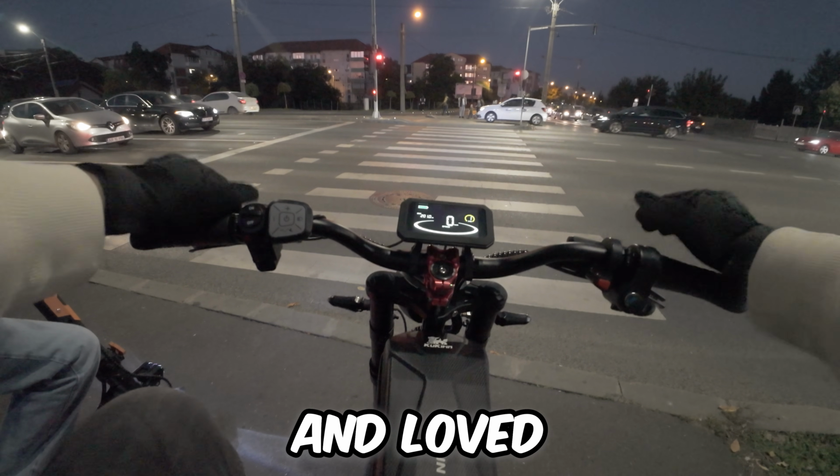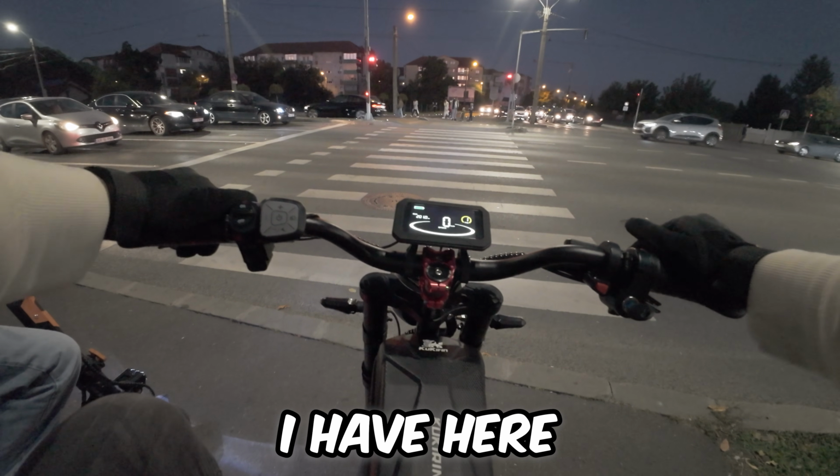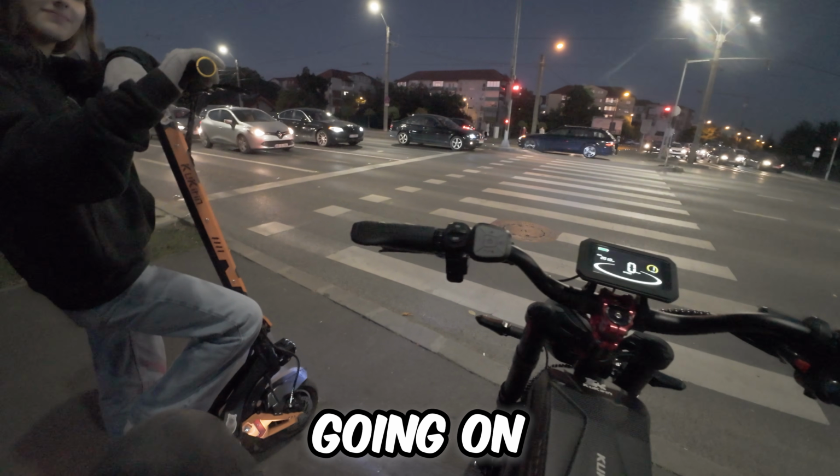Tonight, dear brothers and loved sister, we are going on a very nice late night ride. I have here the Ridstar Q20 Pro and she has the KuKirin G3 Pro going on here.